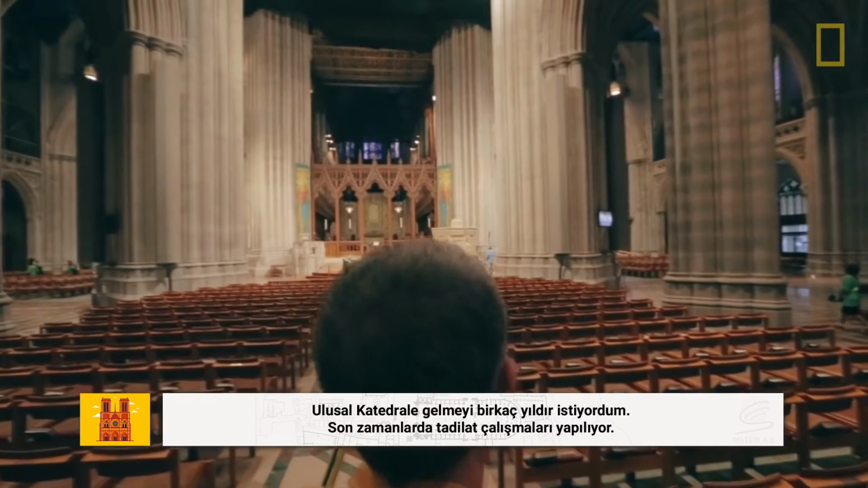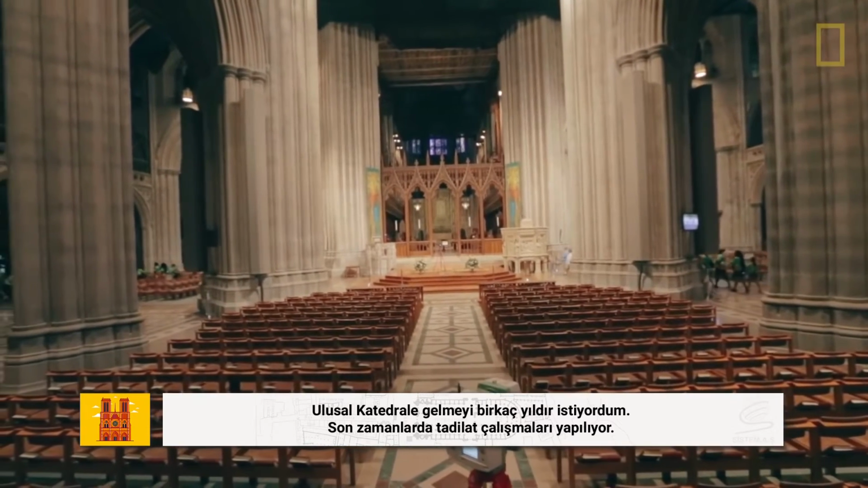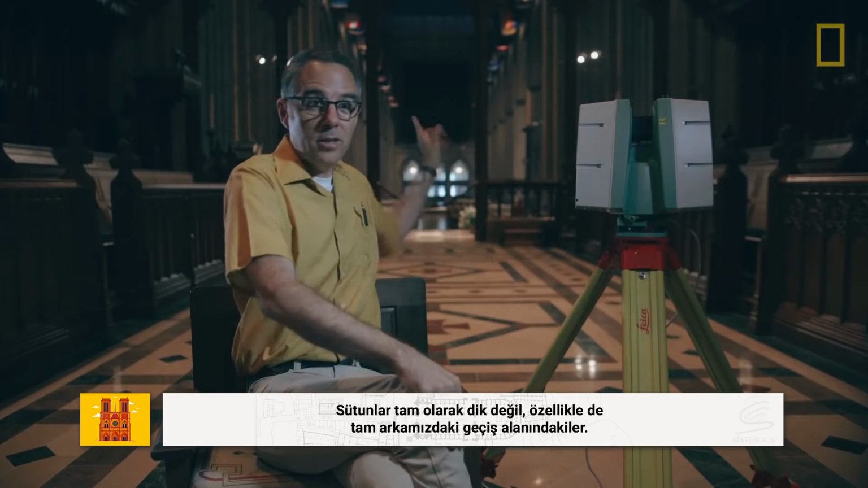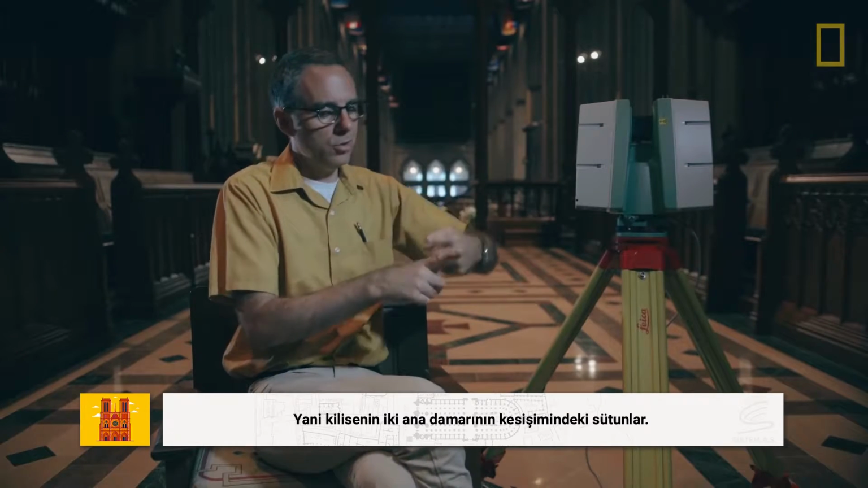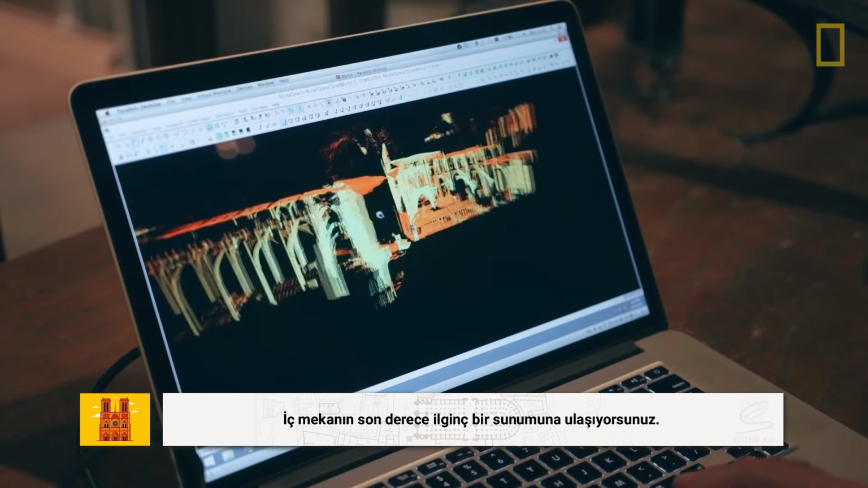I've been wanting to come to National Cathedral for a few years now. They incorporated the widening refinement. That is, the uprights are not perfectly upright, especially just behind us in the crossing area, that is in the intersection of the two major vessels of the church. So right away, you get a pretty interesting representation of the interior.